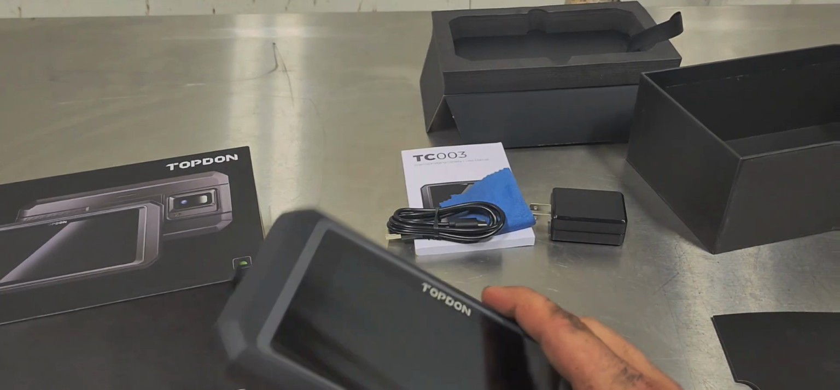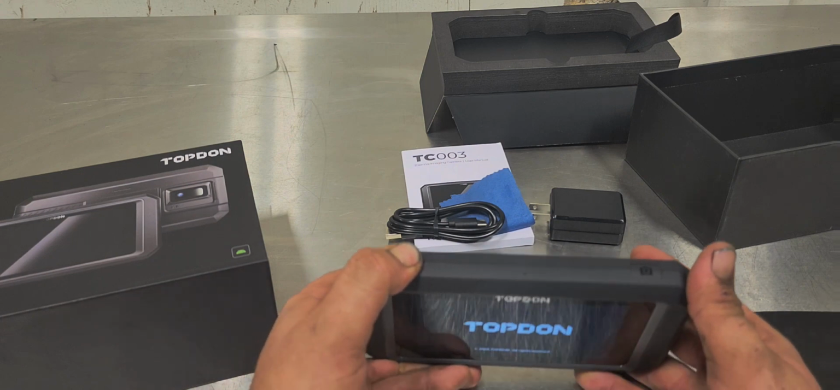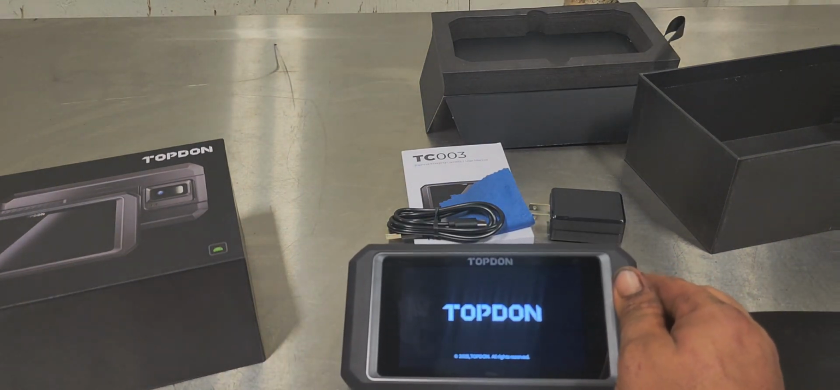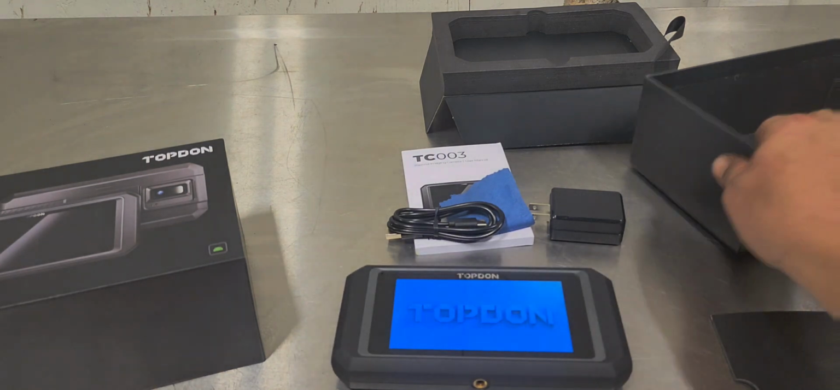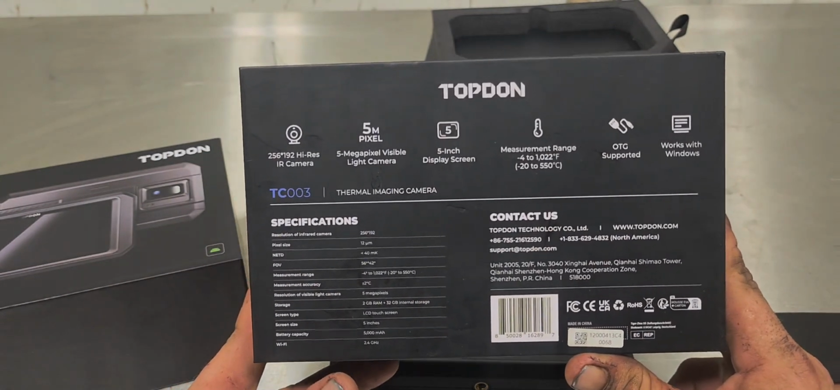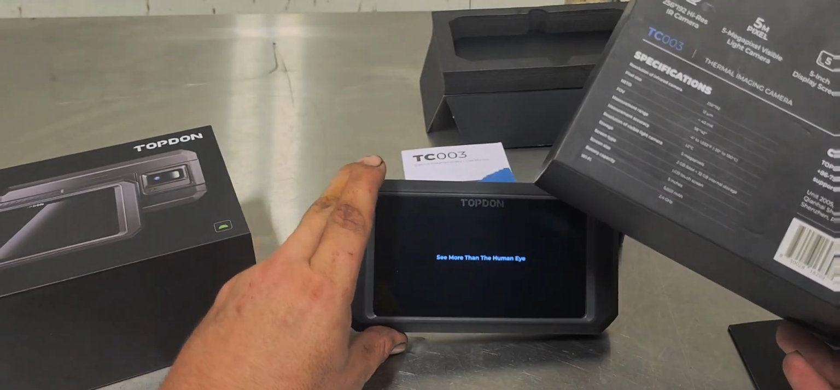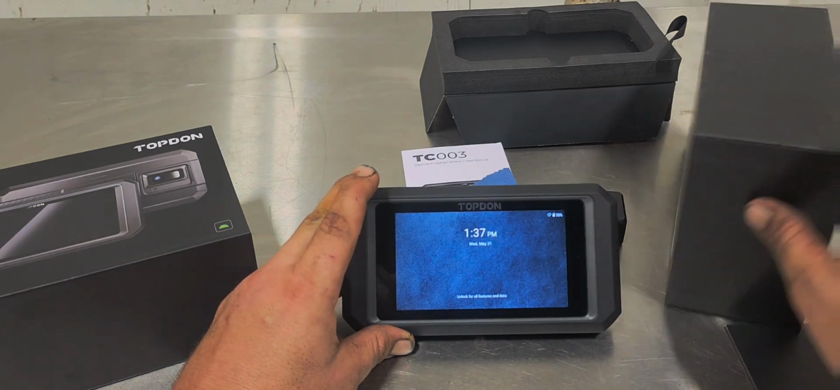So let's try to turn this thing on, see if the battery works on it. Oh, it's got a little camera option, got a little power button up here. Ah, there we go, we got power. That's a beautiful thing. So it's a 5 megapixel camera, if I'm not mistaken. Yeah, I don't know, the box is right here, guys, so I'll put that up there for you. So yeah, measurement -4 to 1022 degrees, works with Windows, 5-inch display, which I really like. You know, I see more than the human eye. That's cute. It's a cute little thing.